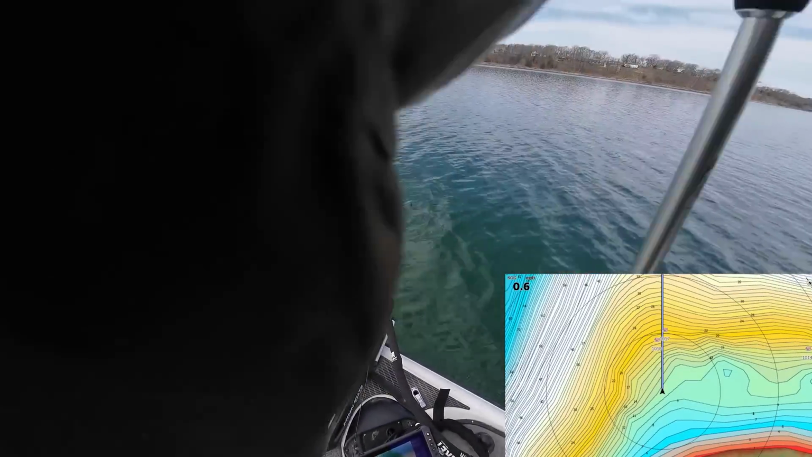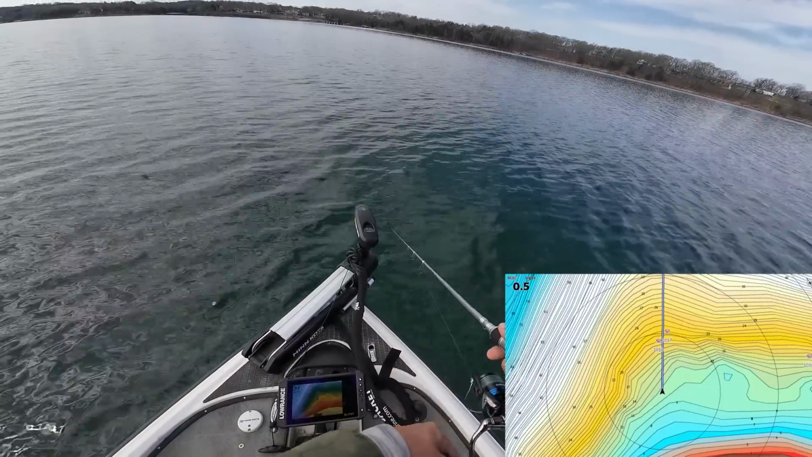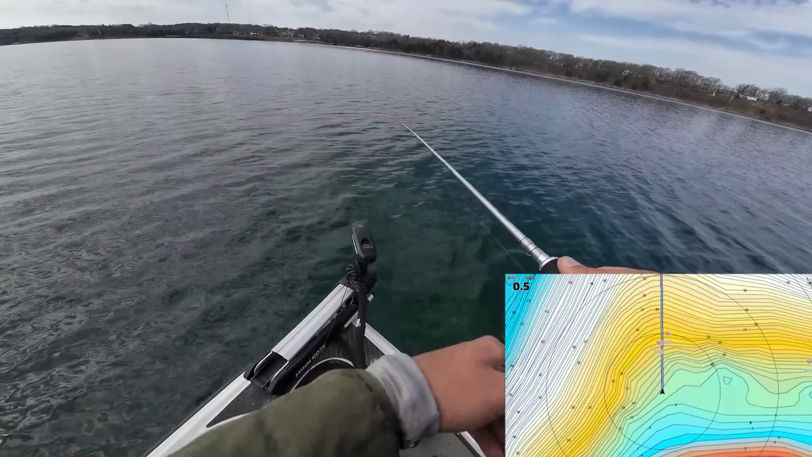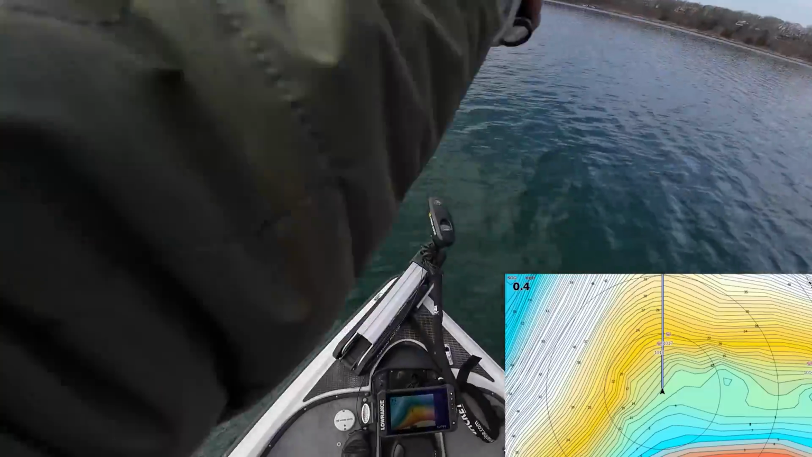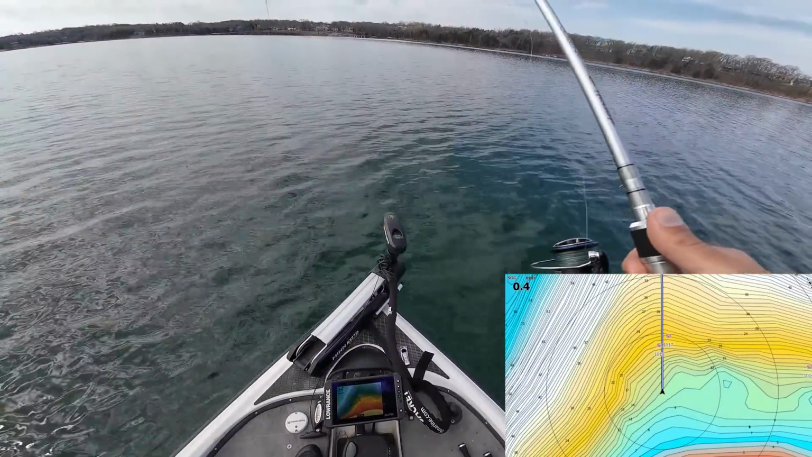If you do get it down in those rocks, it can sometimes get hung up, but you just pop your rod like that and it'll pop free. Not that big of a deal. Most of the time you'll get it back pretty easily without a lot of fuss. So fire that thing back out there.